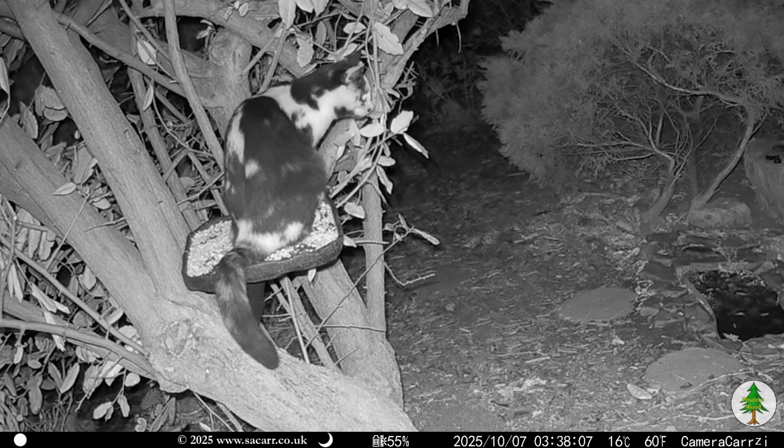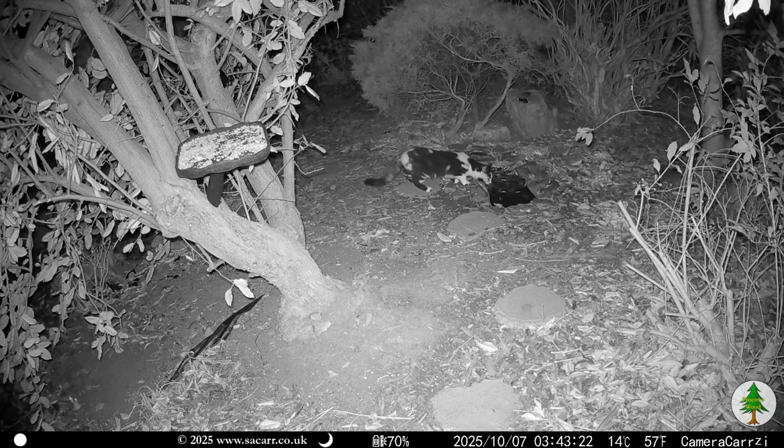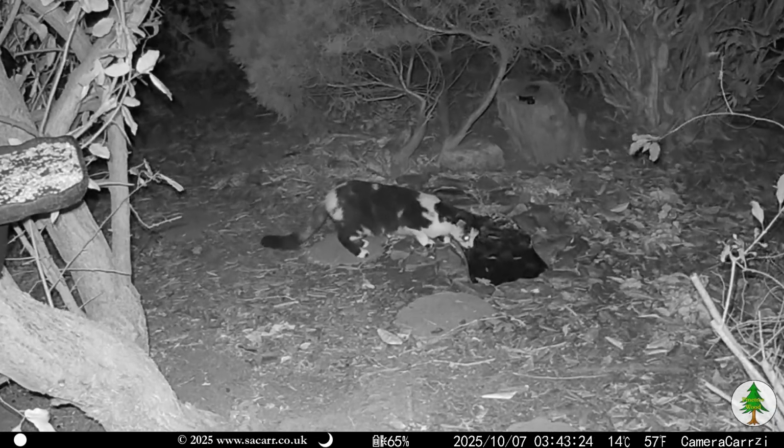The camera is set to record for 1 minute if triggered, before pausing for 10 seconds. On the next capture, the cat was down by the pond.